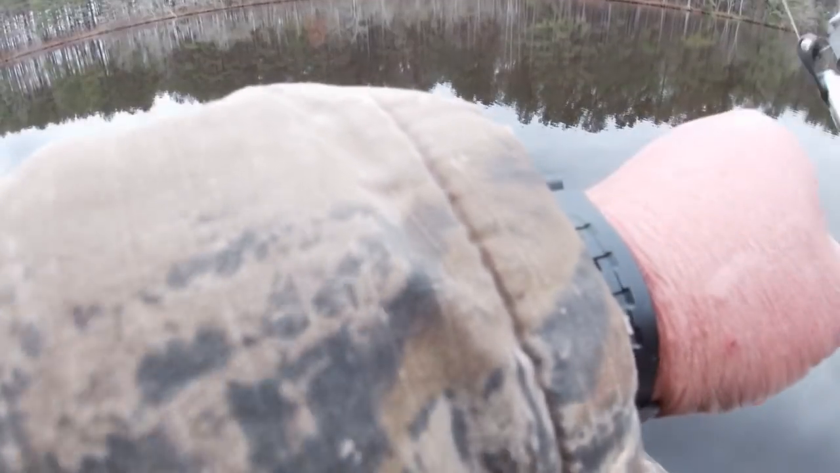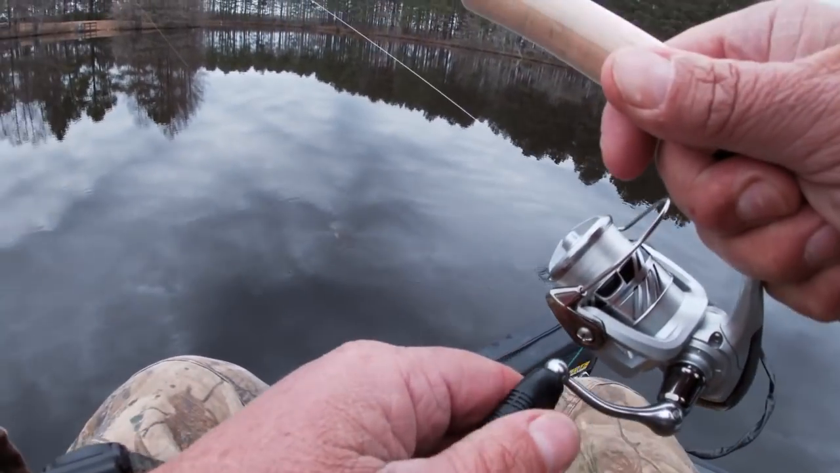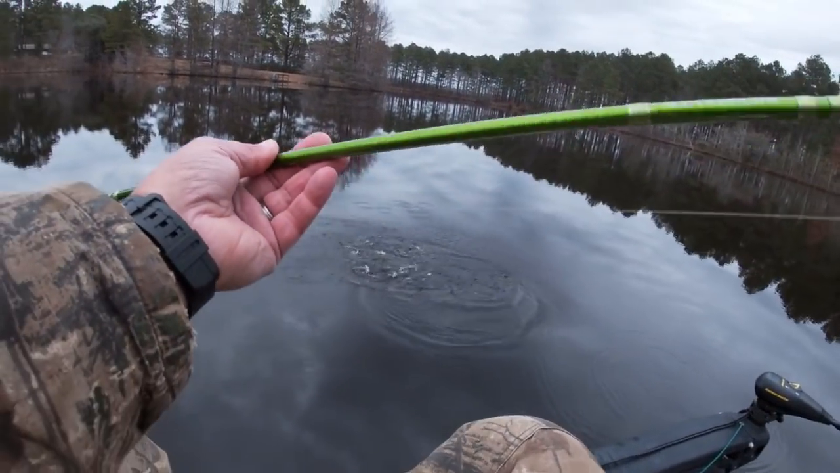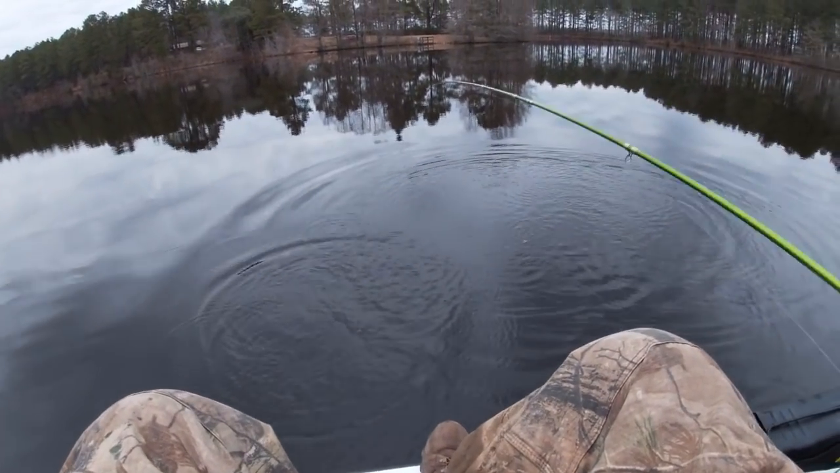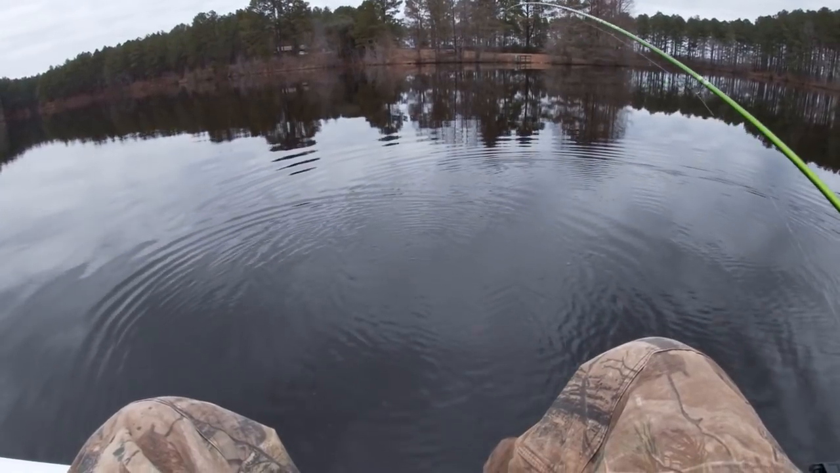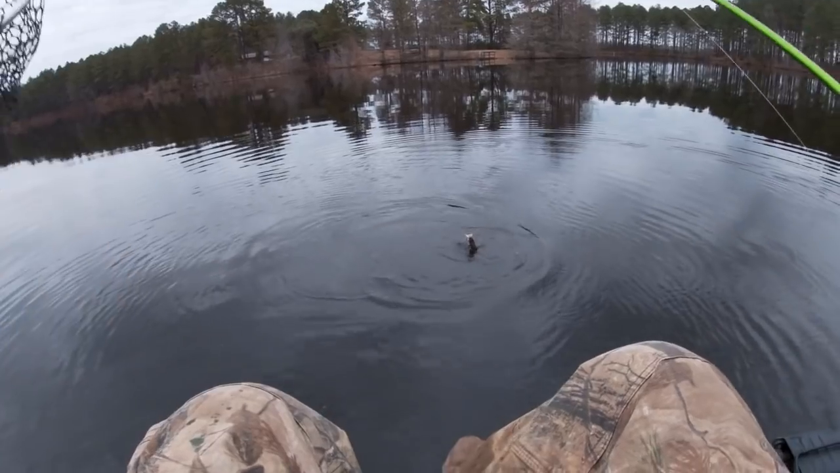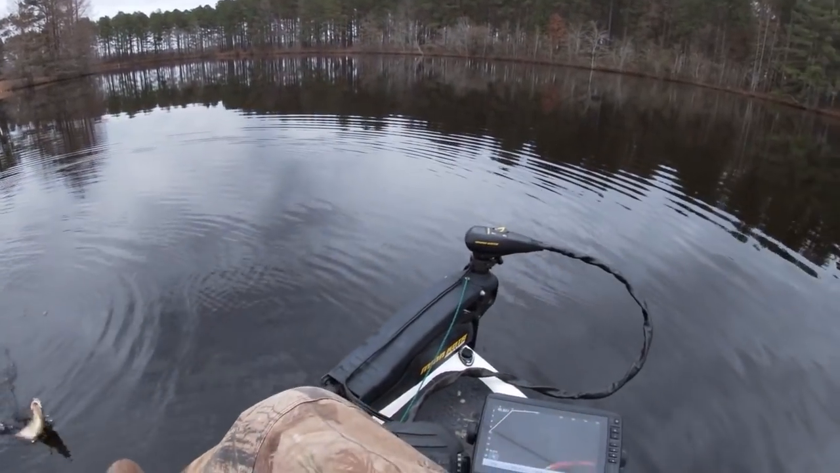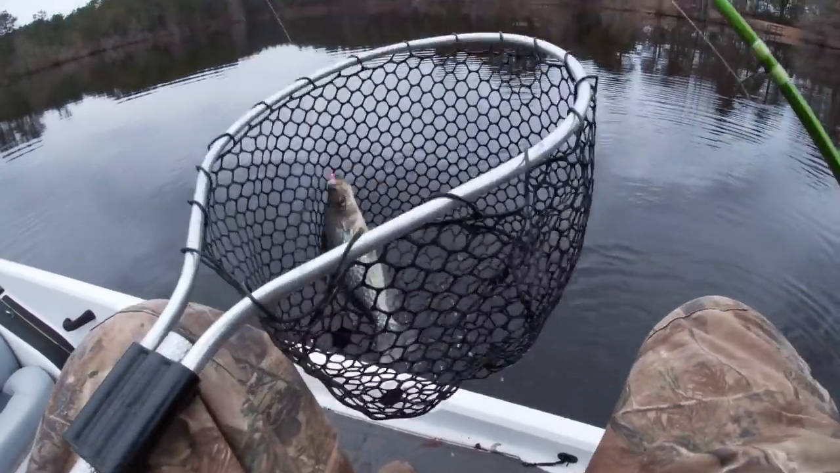There he is. Boom. Another nice crappie. Oh boy, that's a slab right there, y'all. Yes, sir, that's a slab. A slab crappie. That's a nice crappie right there, y'all. Let's dip him. He's a little heavy. And boom.